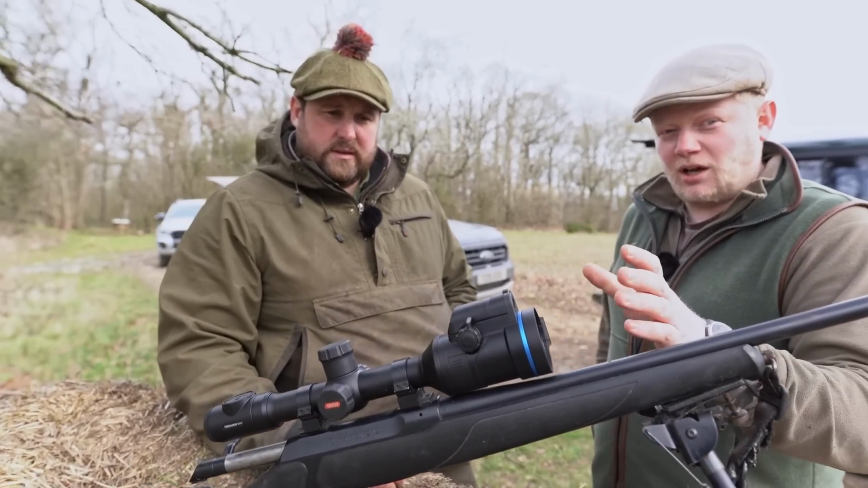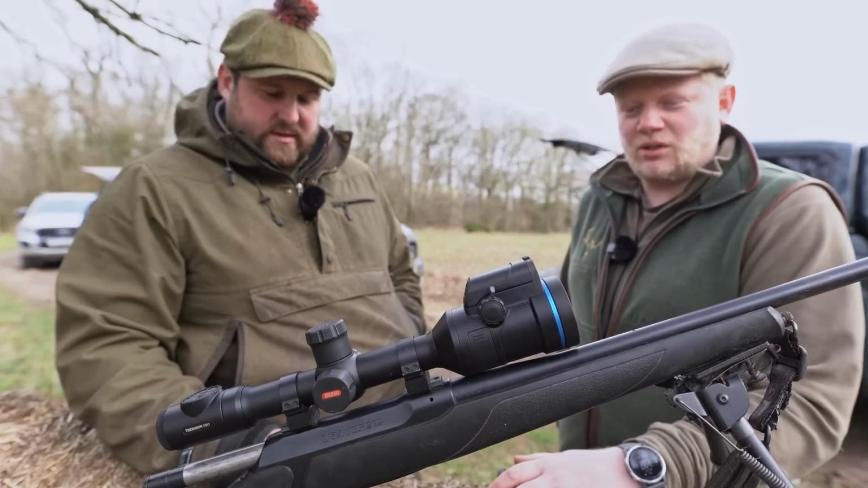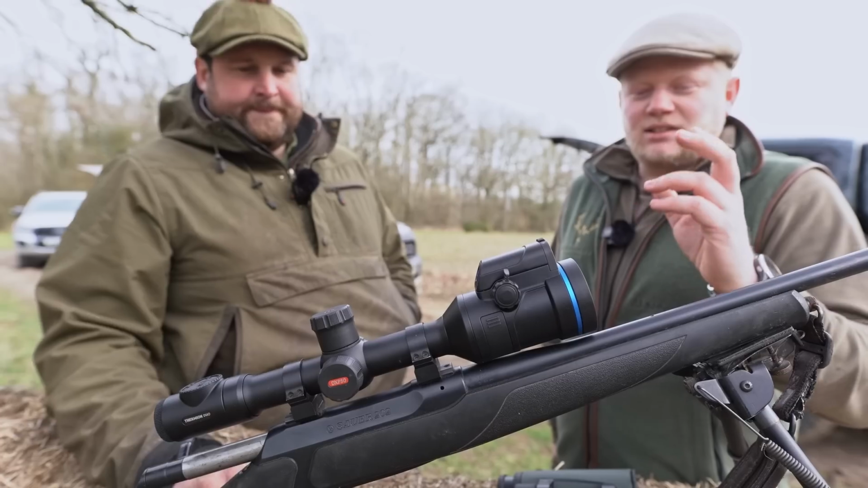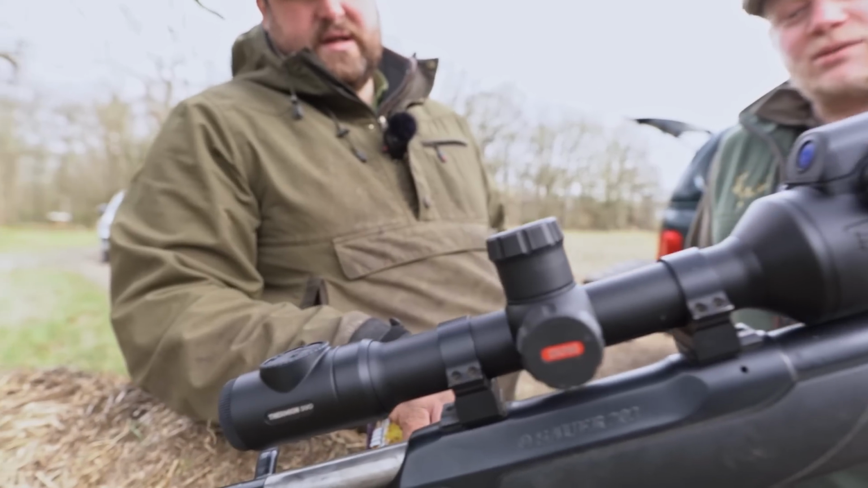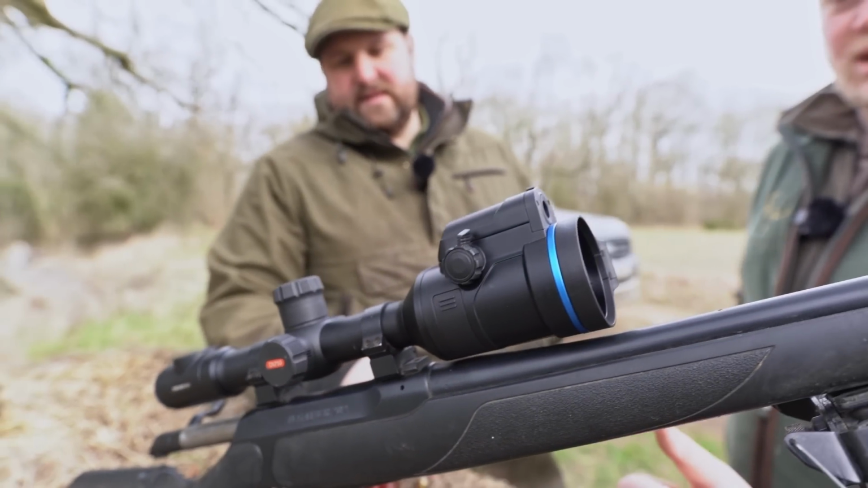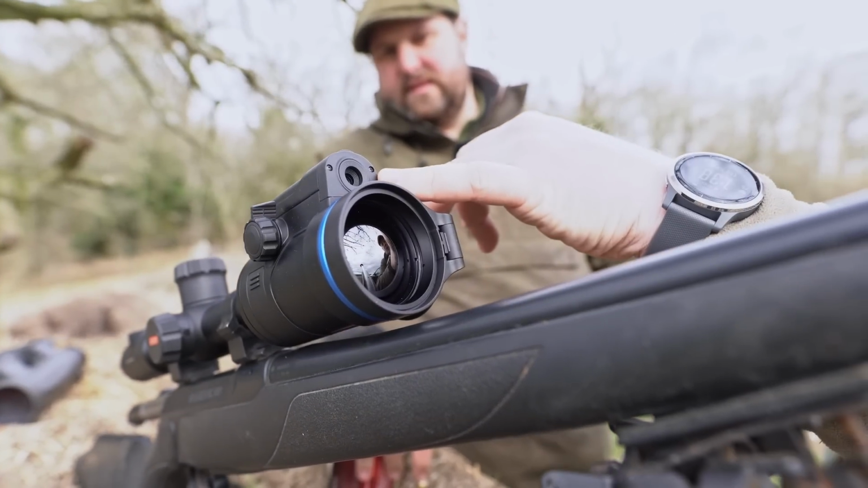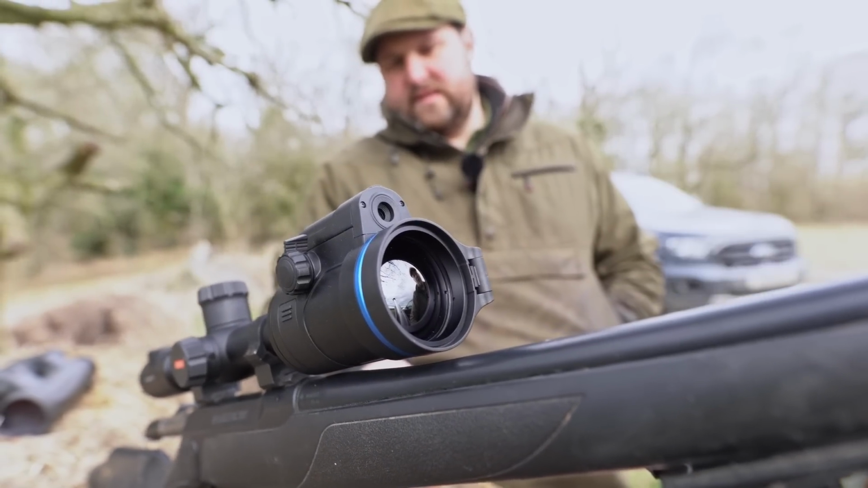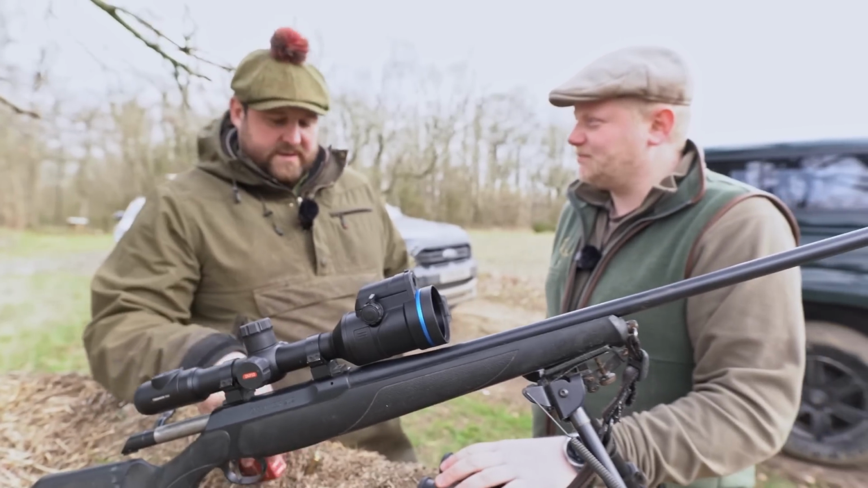And for the viewers at home, just to give you a quick run through, because obviously it's a brand new unit. As I said, it's the DXP50, so it's exactly the same Thermion shape. It's got the XP50 thermal sensor, which you all know is a 640 by 480, and then in the top up here you've got the 4K day scope. So let's go, Stu. Let's go for it.